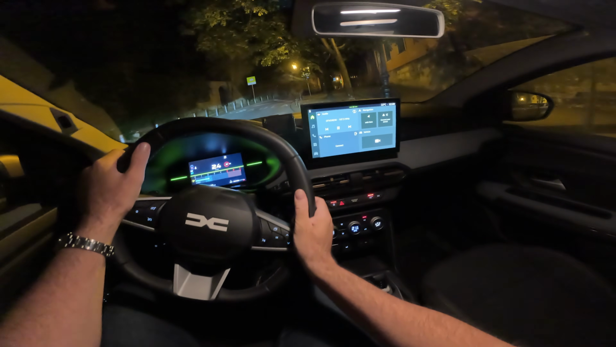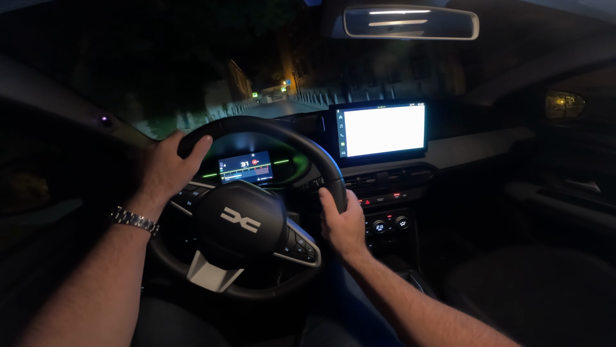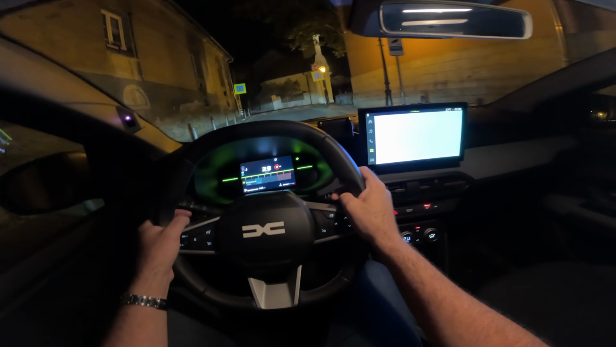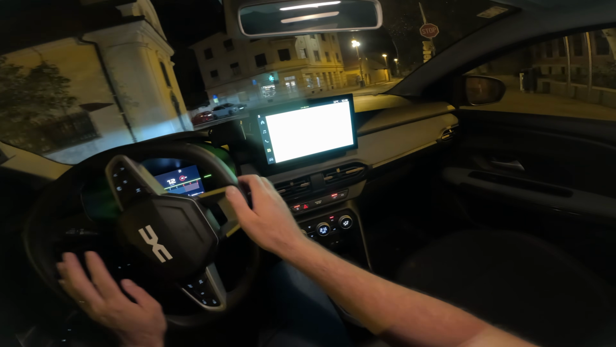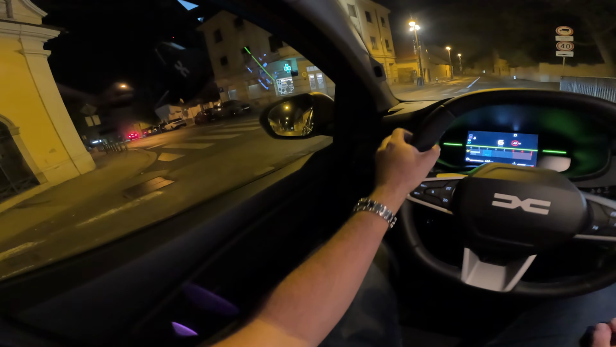And this model also has the navigation, so I will now show you also how that looks. And it does take some time for this to load for the first time when you use it after turning on the car.